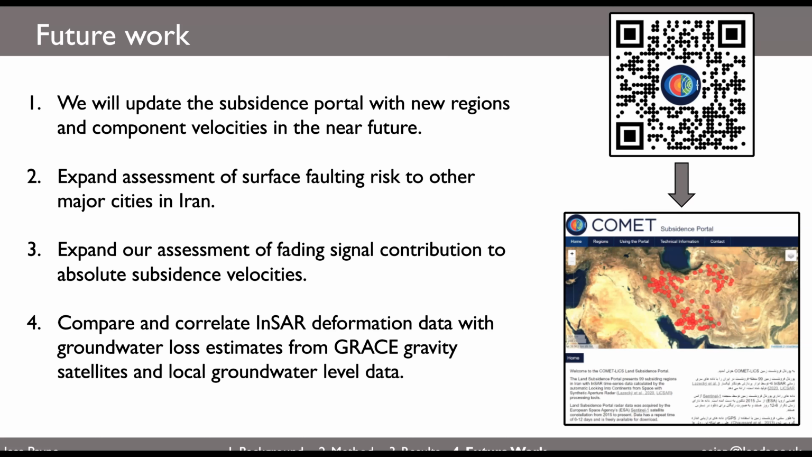Fantastic. Our next question is from Ibrahim Barry, who says, in two of the maps you showed, it seems as if Africa, South America, and Australia are relatively less prone to land subsidence. Are there any specific geological explanations for this?